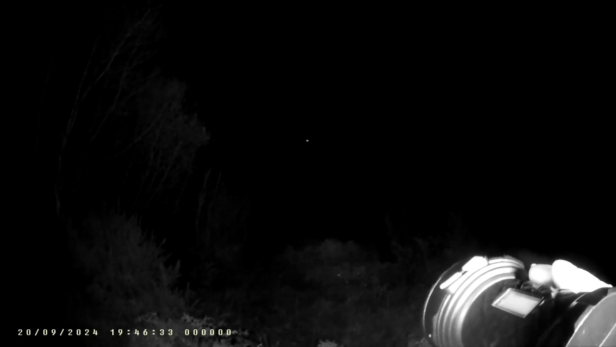It feels pretty cool just walking around hands free. What is that down there? Oh, that's a statue. Do you see it? Don't know if the camera sees it, but it looks like a ghost. It is a statue that looks like a ghostly figure, I think.